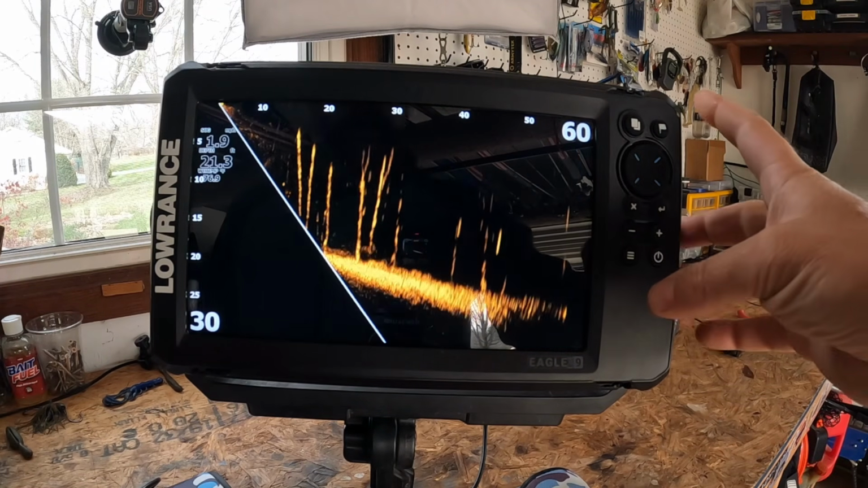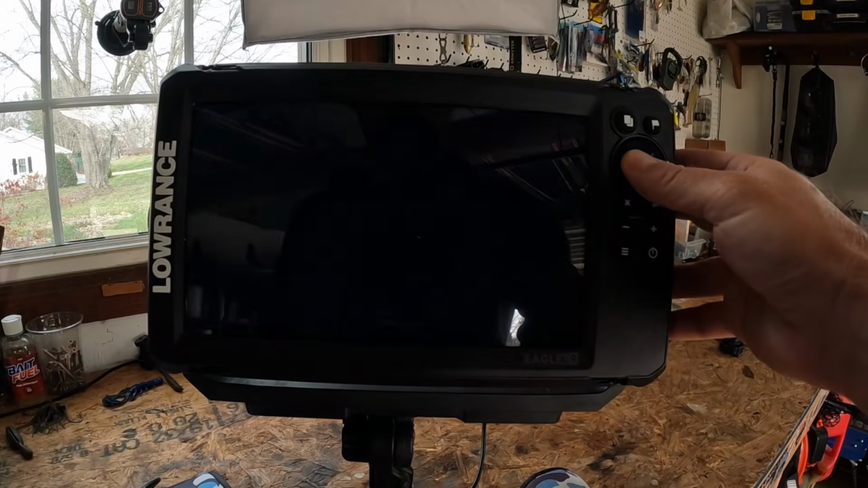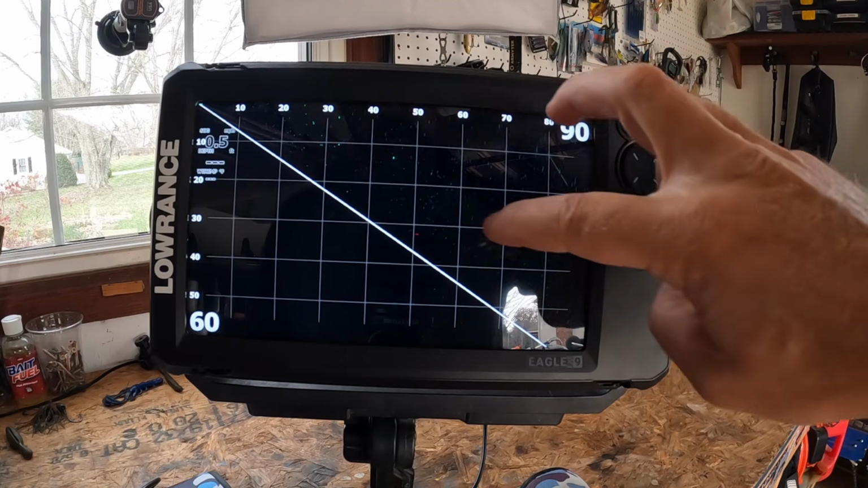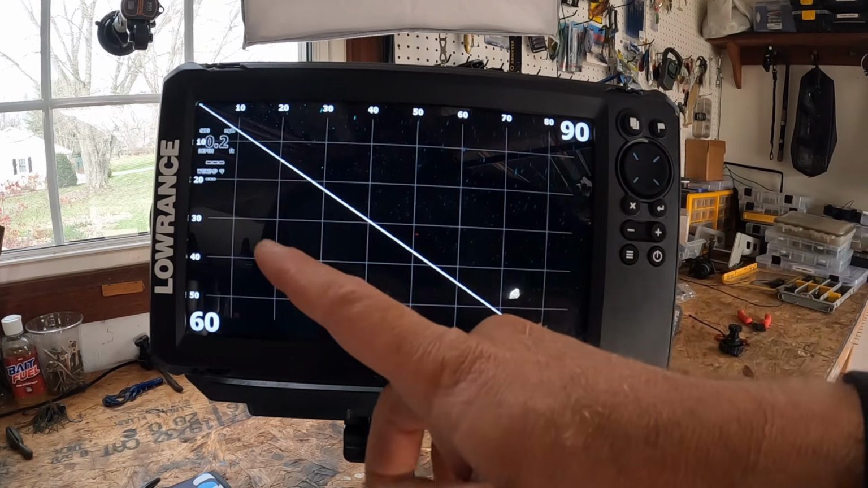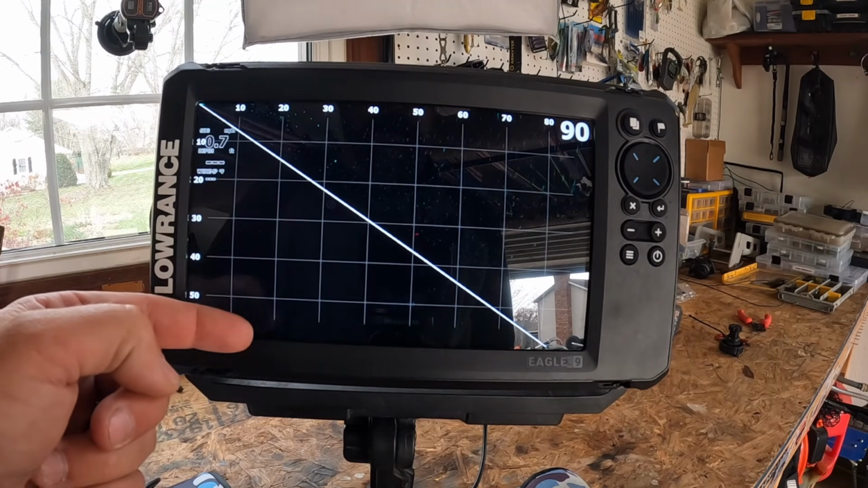All right, so let's take this out of sim mode real fast. Exit real-time mode, pages, live sonar. All right, so this is the live sonar. This is what's going to be out in front of your vessel here. And as you can see, this is going to be 10 feet, 20 feet, 30, 40, 50, 60, 70, 80, and this is going to be your depth.